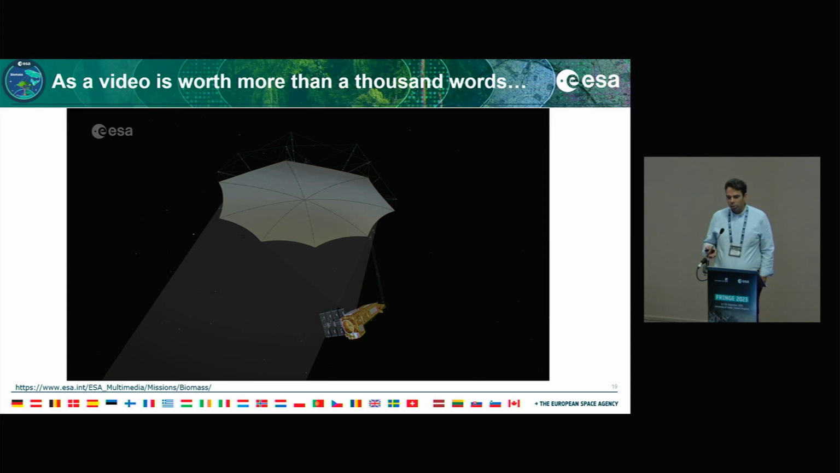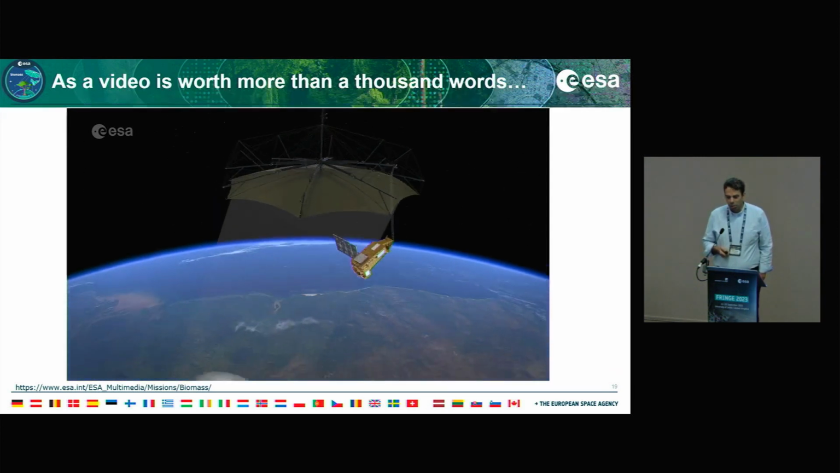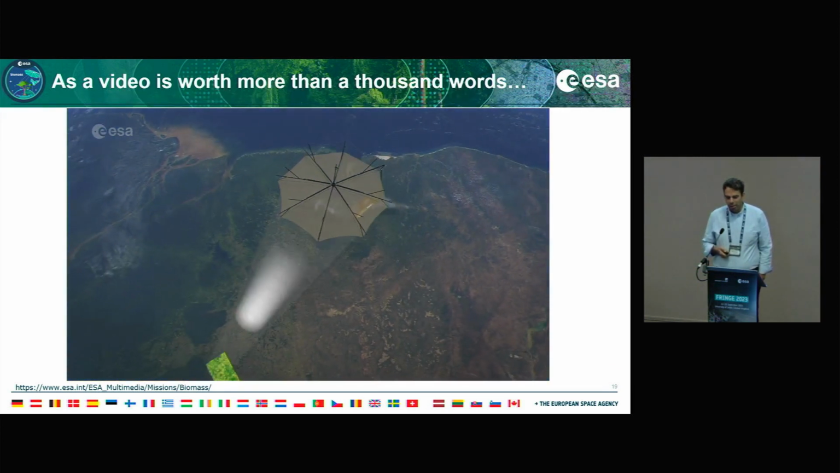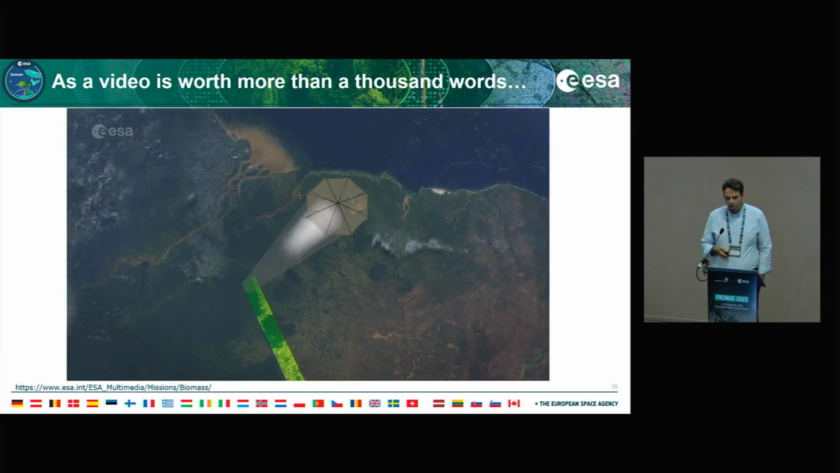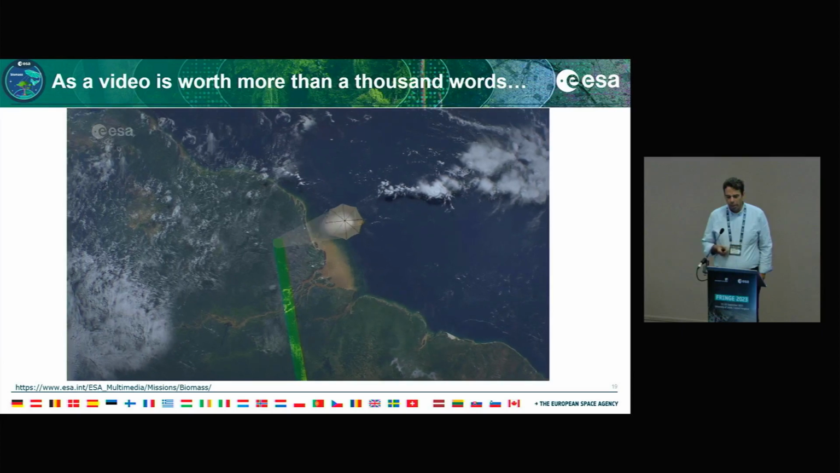Okay, now what I've just been telling you, we've got a very nice animation, so I will show you this one, then it will also be very clear to you how it works, and hopefully this will stick better than just my words. So this is how it will operate for a given swath.